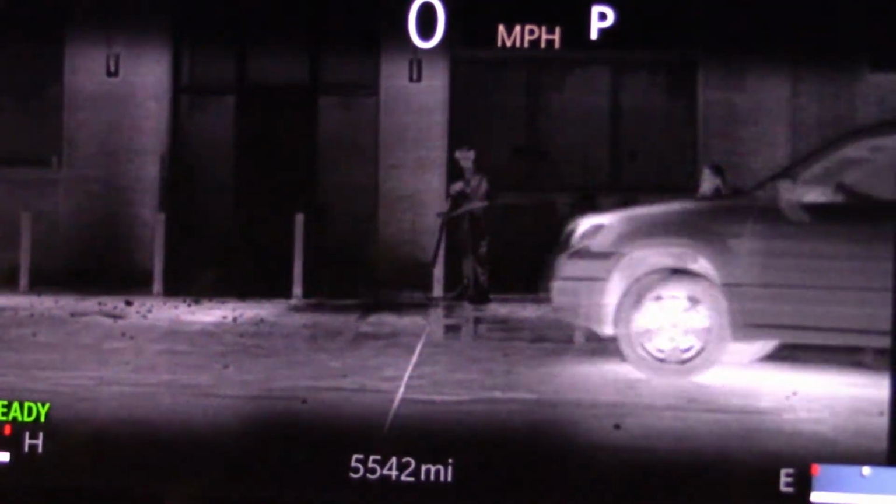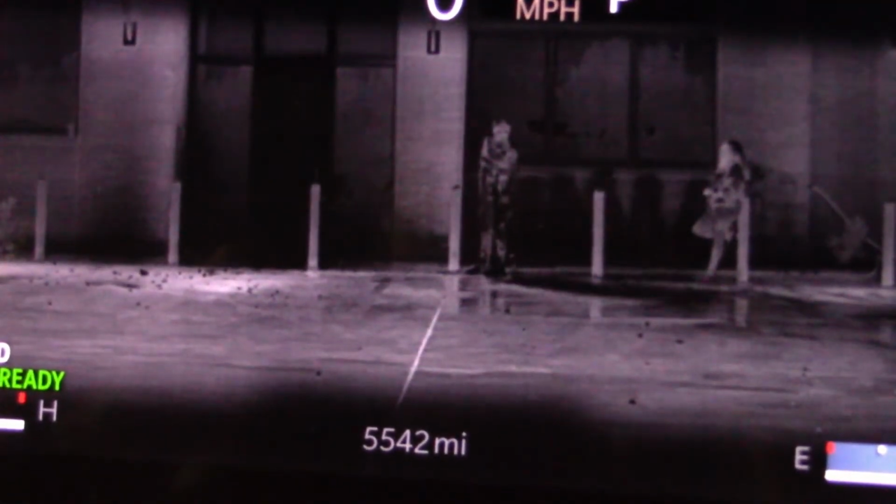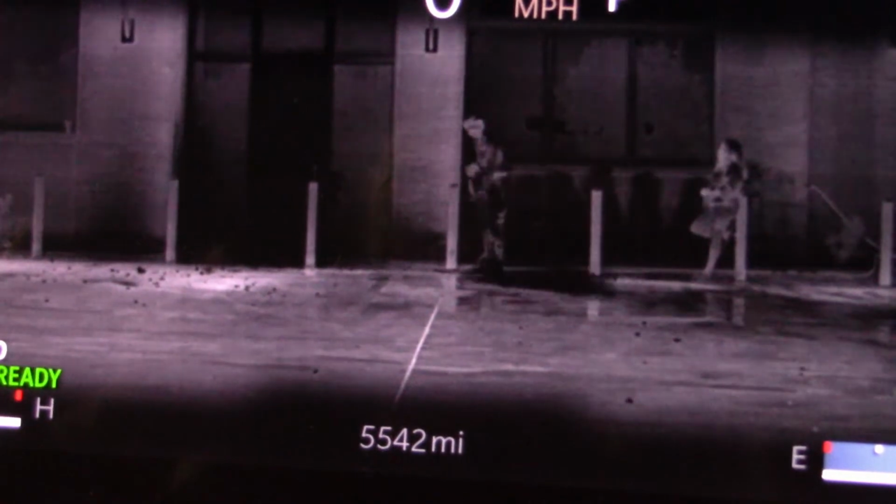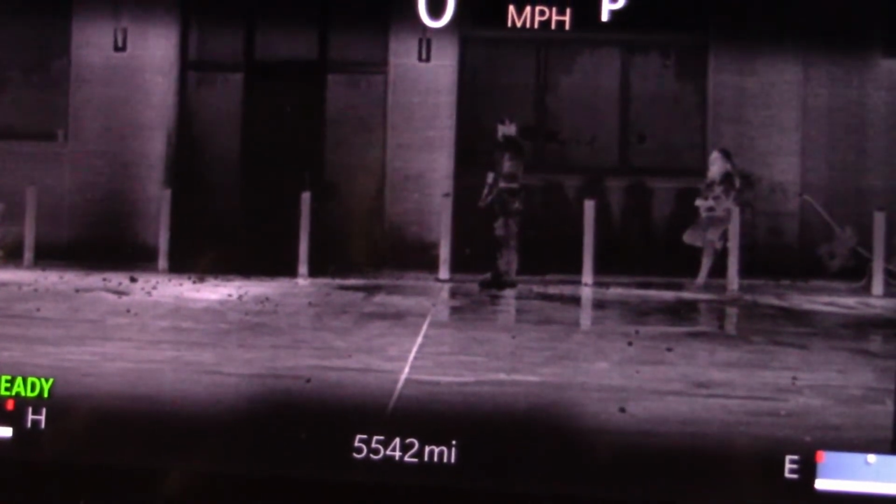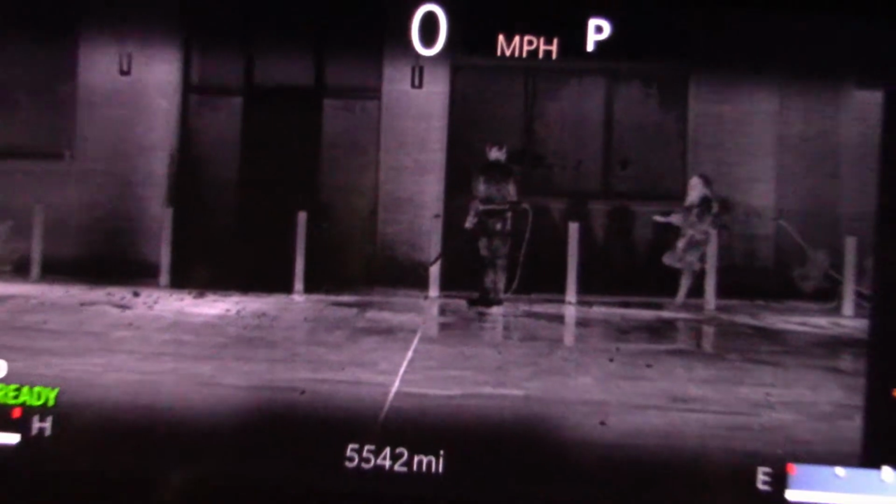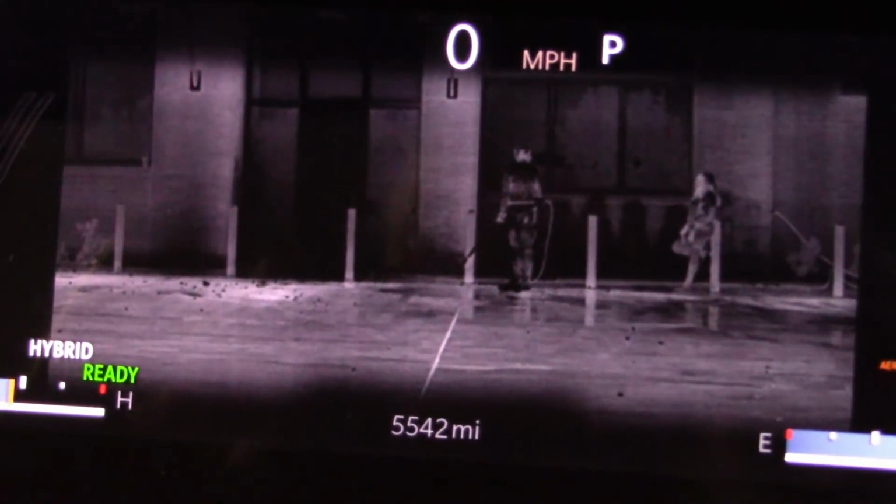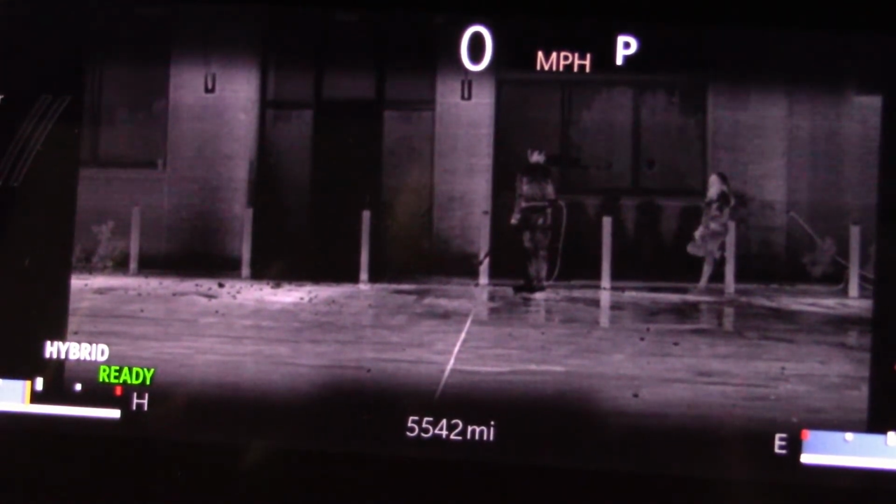Now, why would you want this on a motor vehicle? Well, the advantage here is you can see through fog, smog, smoke, and occasionally a dust storm. So if you live on the east and west coast where there's a lot of fog, or you find yourself in a dust storm, you can see other people even though they can't see you. Of course, that's the disadvantage. They can't see you, you can still get hit. Well, here you can drive around them or drive on an open road without running into a tree.